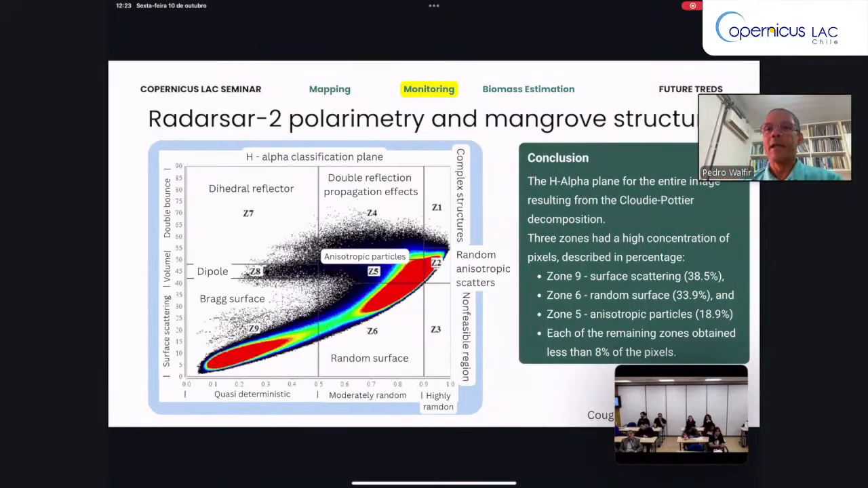And the main backscattering observed in this region is related to surface scattering, dominated mainly in this lower part of this graphic here, surface scattering, where we have a response of C-band at the top of the canopy.